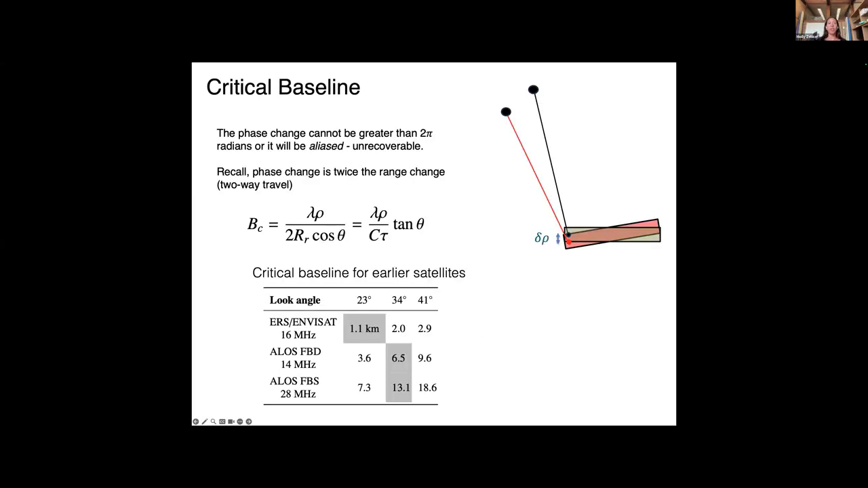There's one thing that we can compute from the perpendicular baseline: the maximum separation between the two satellite positions before our interferometric phase correlation between them drops to 0. This is called the critical baseline, how far apart these two satellites are. From this diagram, the two satellites will image an area on the ground, say a single pixel shown by the boxes.